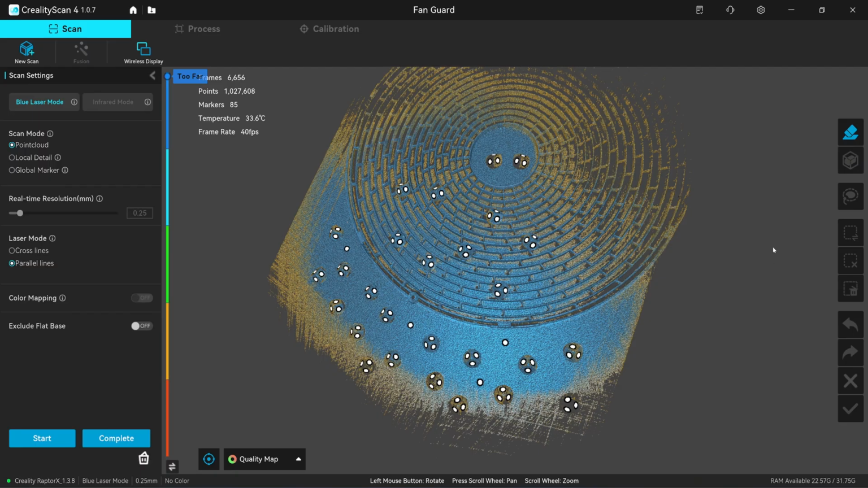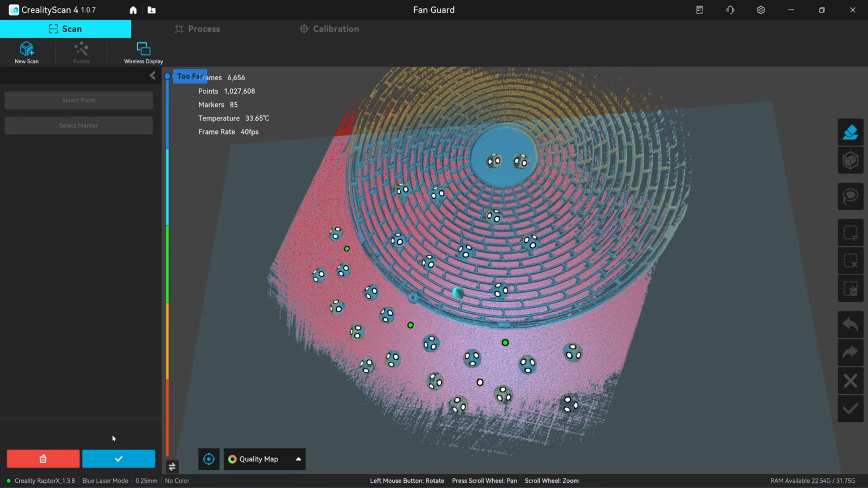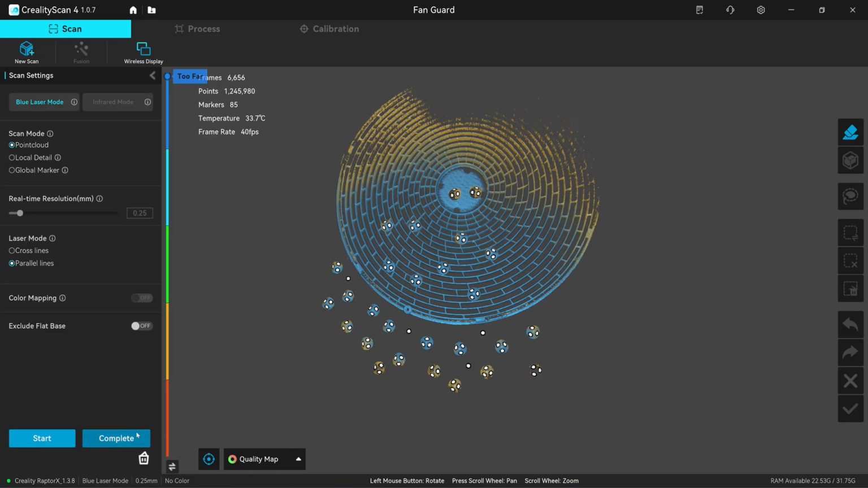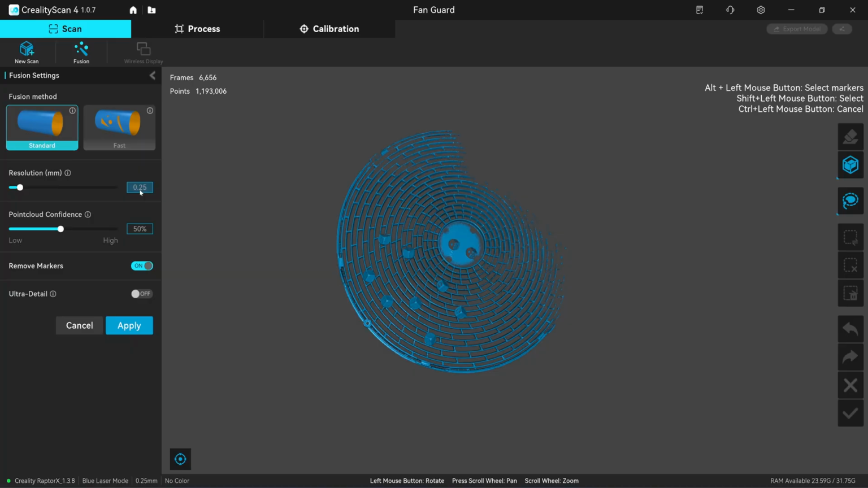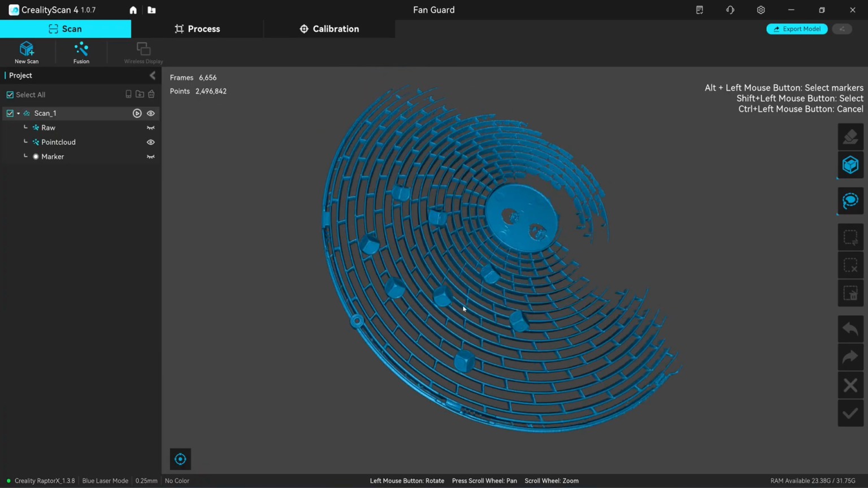Okay, here's the clipping plane function. I hold left shift and click on 3 of the markers on the table, and then I click on create a plane, so all the red color will be erased. I click on the check mark. See here, now the table is erased, so it saves time. I click on complete. Next I'm going to fuse it with 0.25. Okay, here's the 3D scan result.